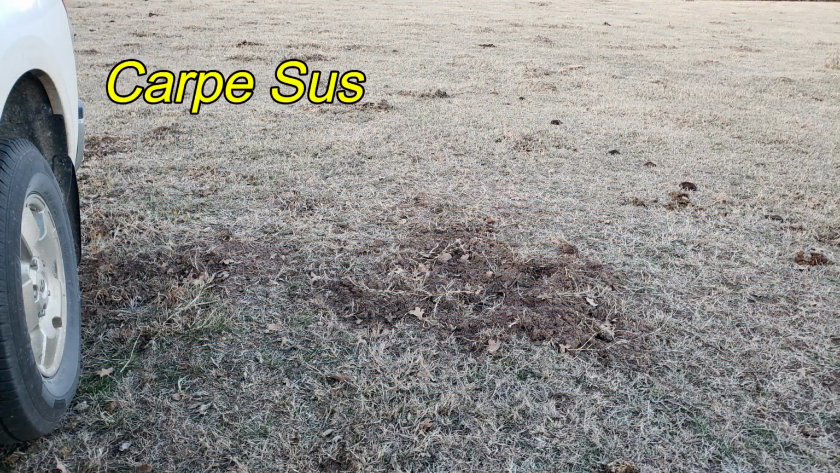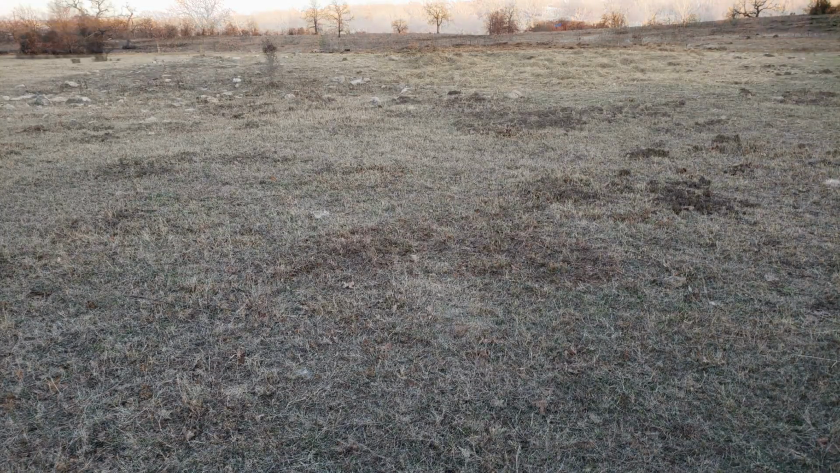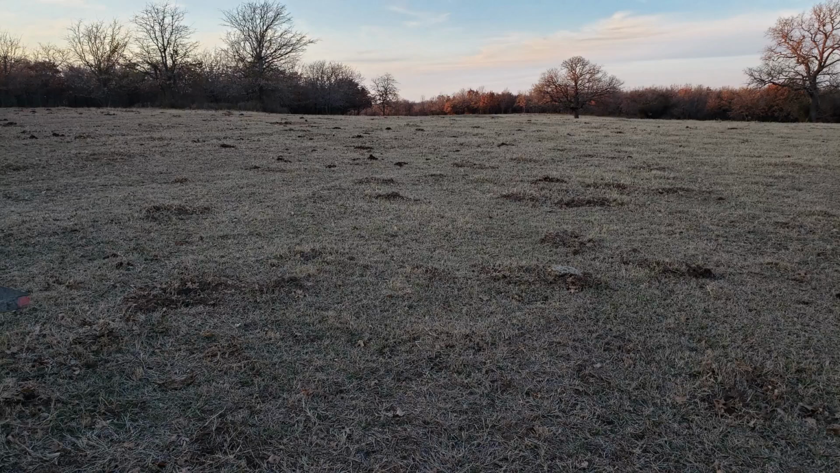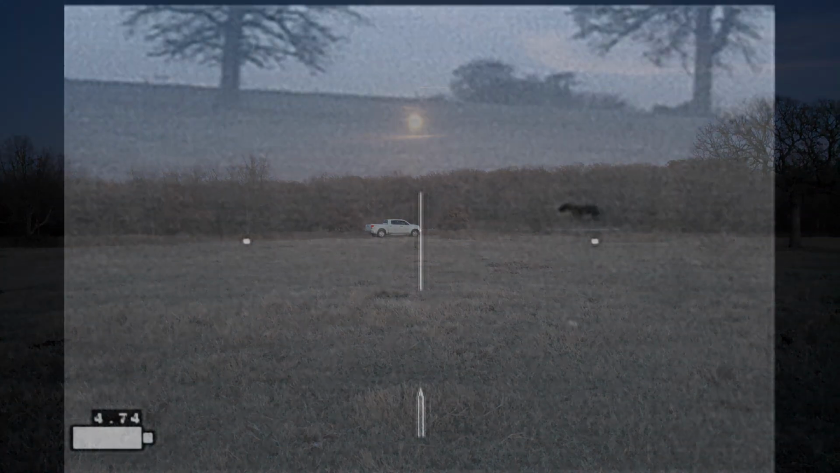Sharpie Sows. When hunting up in North Texas, the rancher had told me that there was a lot of new rooting on the property, and as I was checking it out, noticed that there were thousands of spots from very shallow to several inches deep. So I got set up on the north end of the property under a full moon. Winds were out of the south, and I waited.